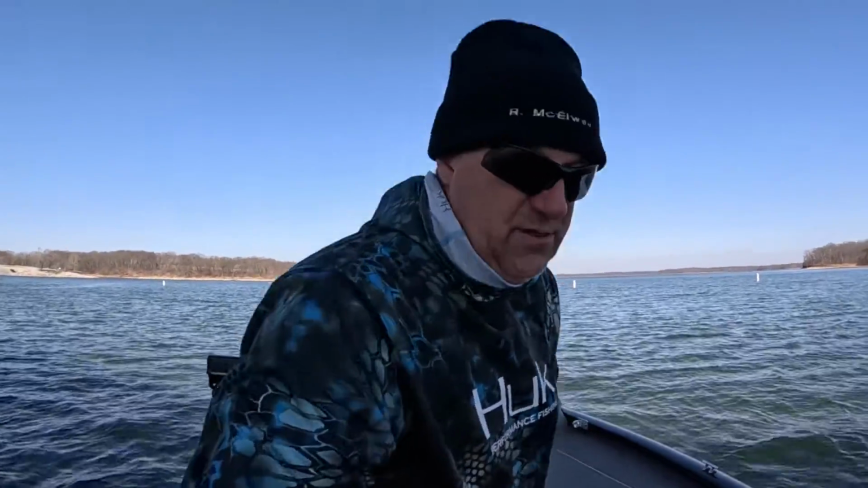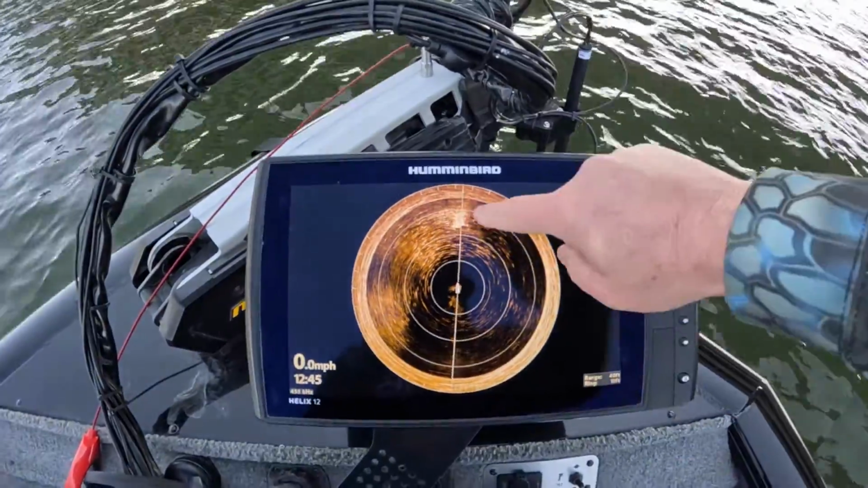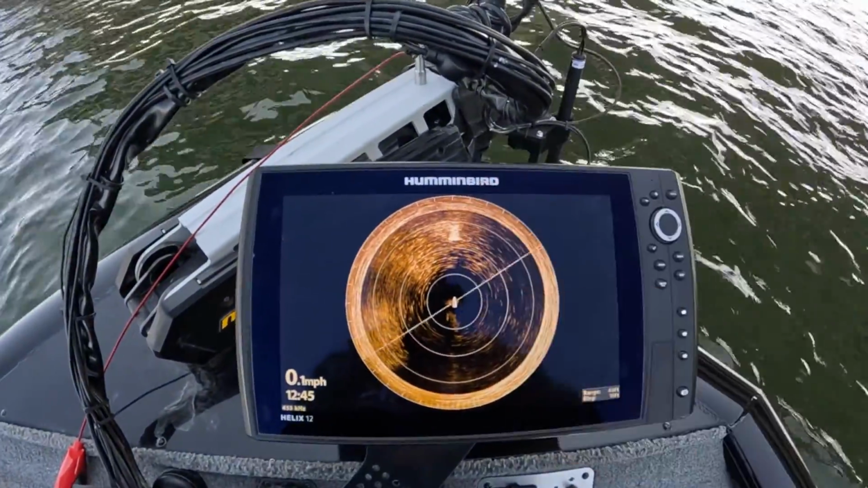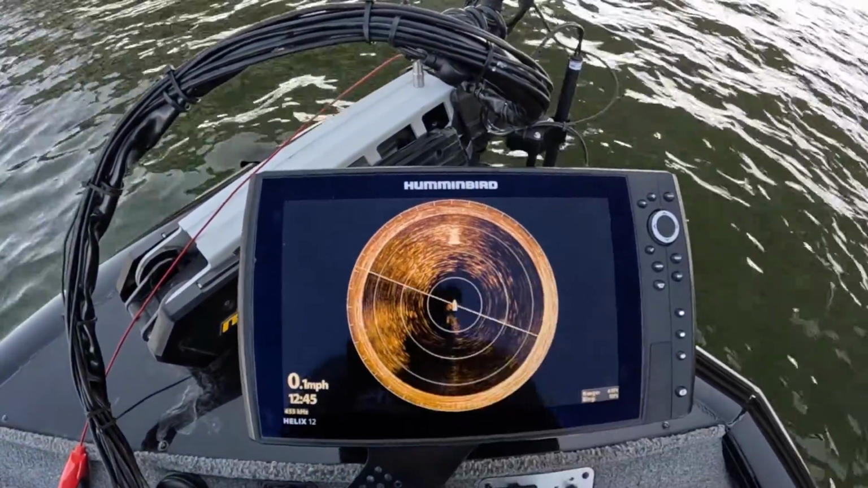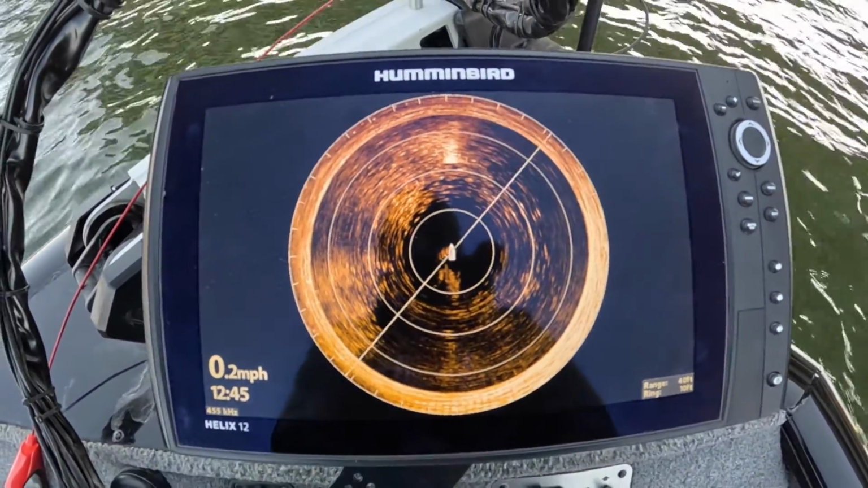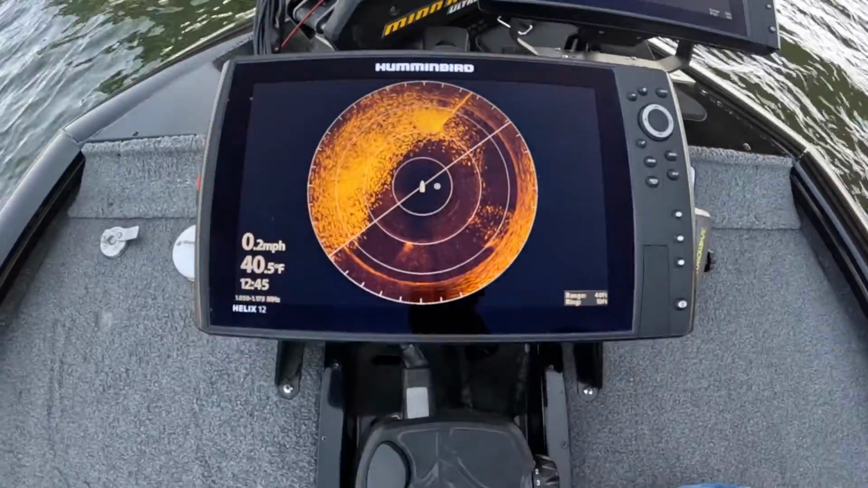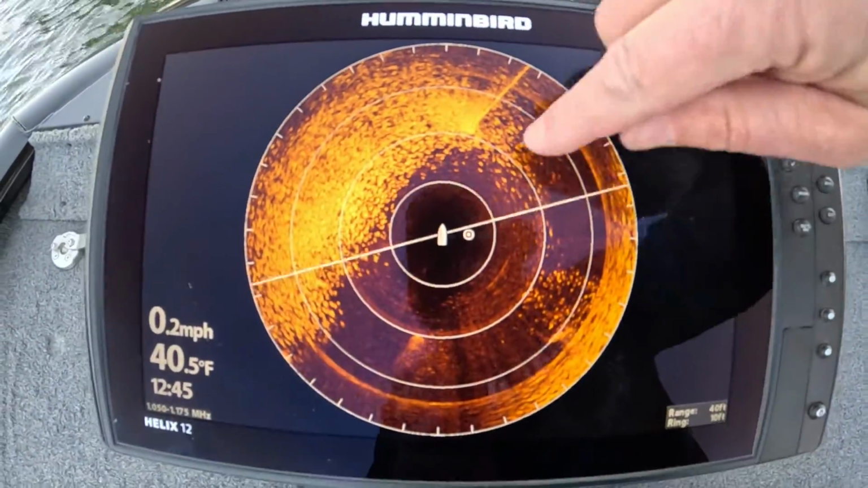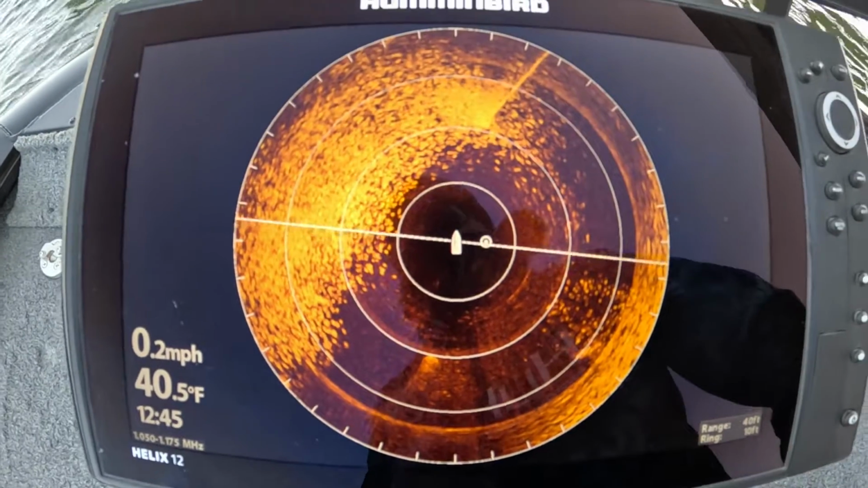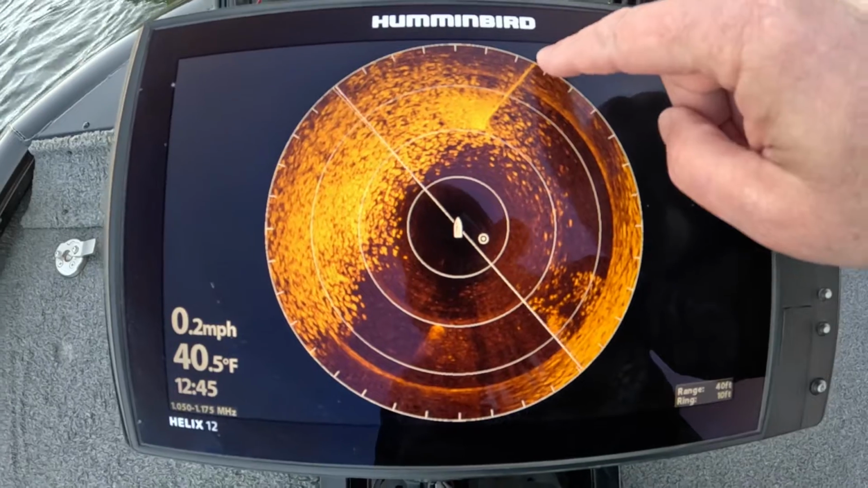All right, we've moved over to another bridge pillar, and looking here on the standard 360, you can see the top pillar up here and all these dots. That is more than likely crappie hanging out on the graph. It is literally loaded through here. If you come down here to Mega, you can definitely see tons and tons of either crappie or shad. That's the bridge pillar right there.